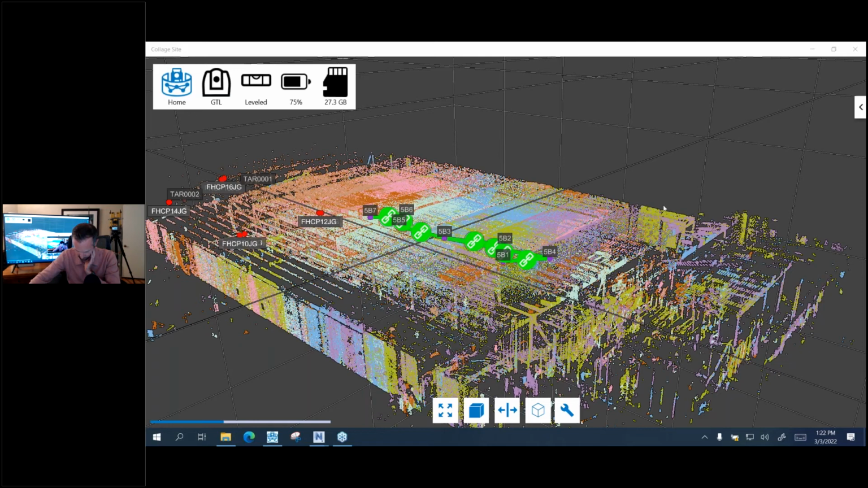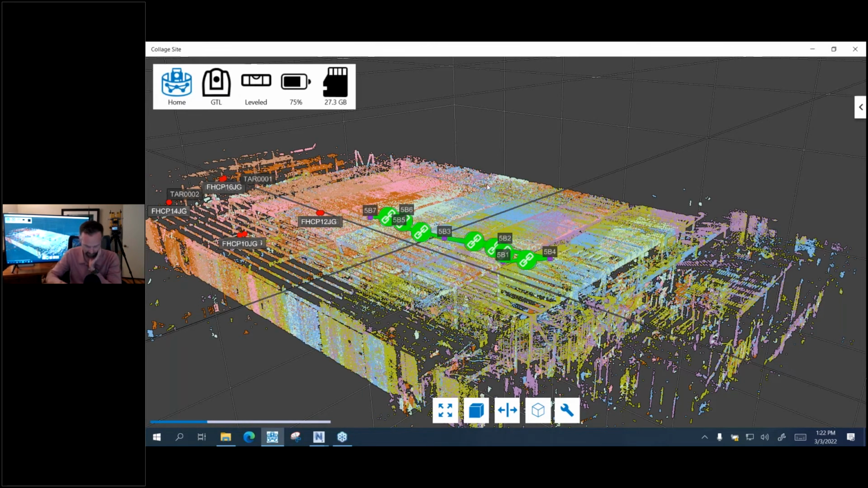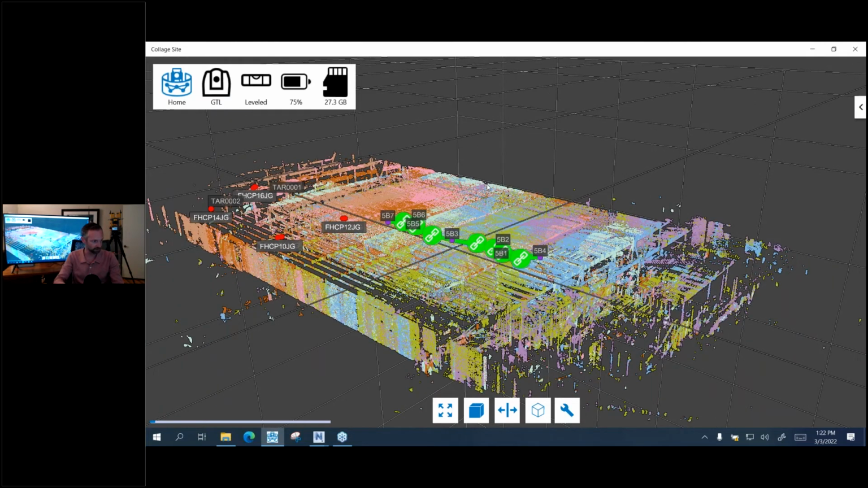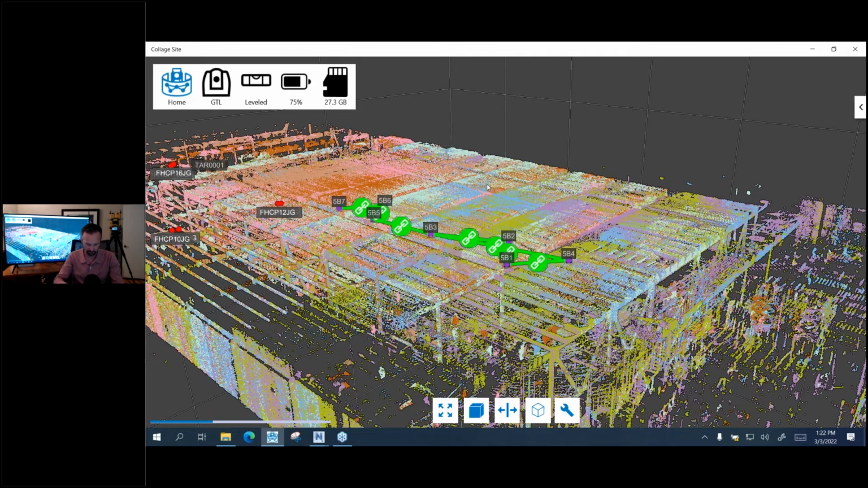So this is Collage Site. It is touch enabled and mouse enabled. Depending on if you're back at your office or using it out in the field, you can do both. I'm currently just using 2 fingers to zoom in and zoom out, and you can see that all of these links are green.